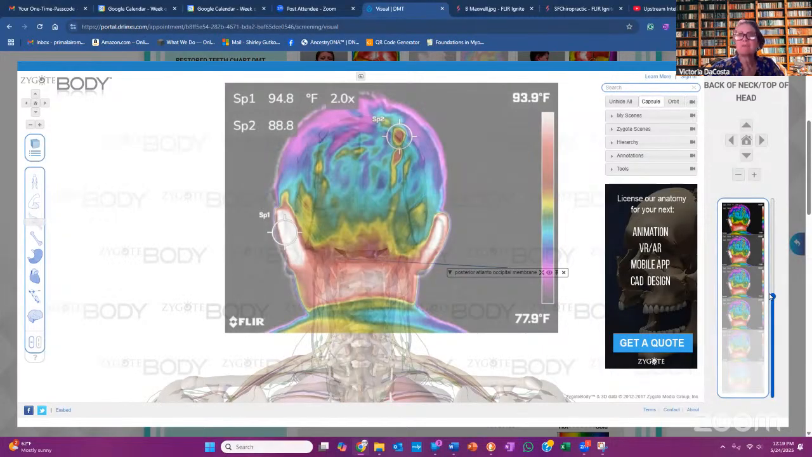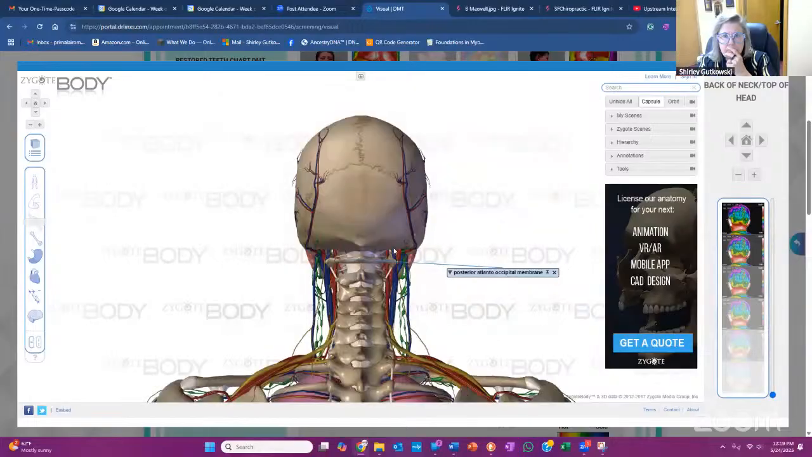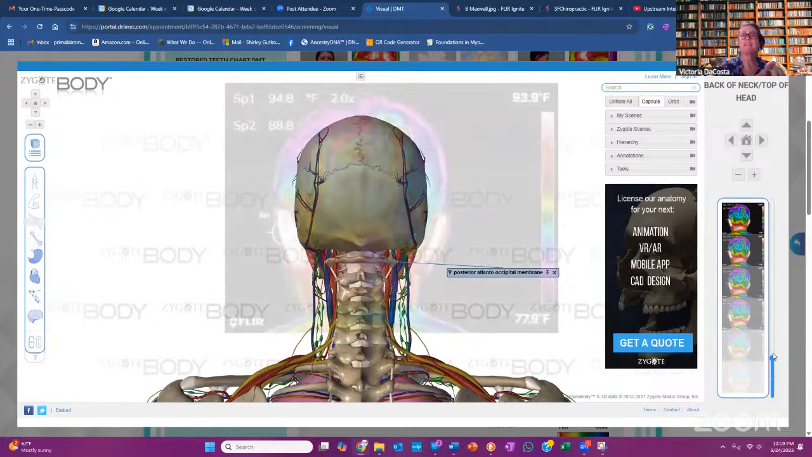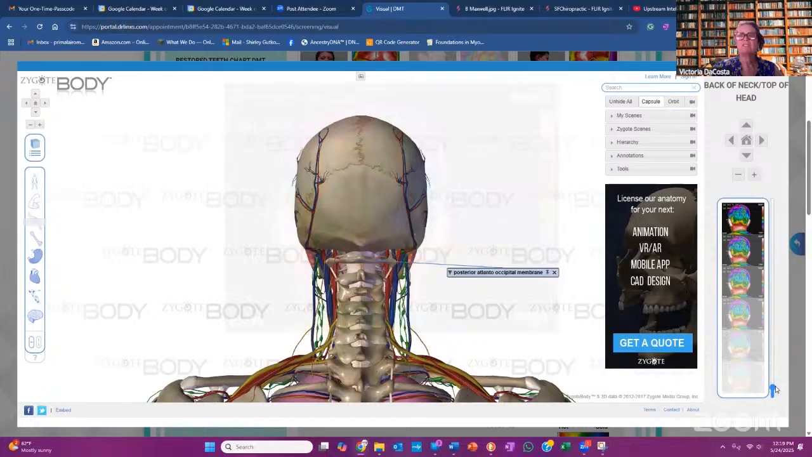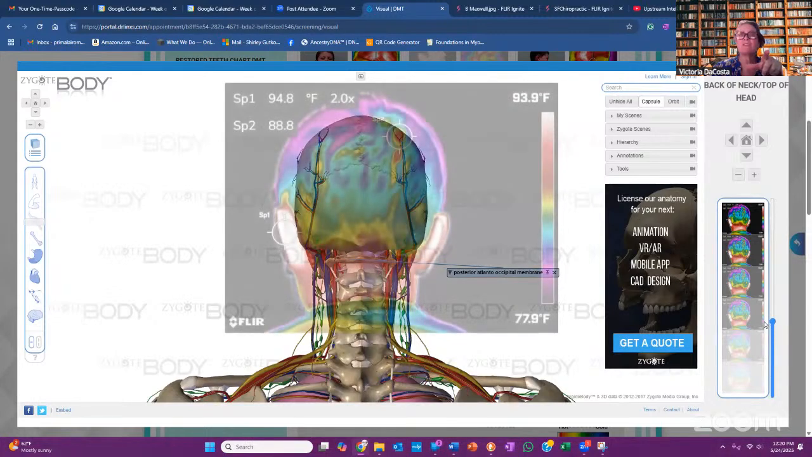Occipital membrane. Okay, so is he ADD? Does he have any attention deficit? Yeah. Okay. See, he's got pressure on the brain. And before you get out of there, go to Google and ask what's the purpose of this. It shows you all the purpose, and you'll say, oh my gosh, this is what the kid's going through. I think something is happening here, and he might even have a hemorrhage. Find out. That's a referral source.